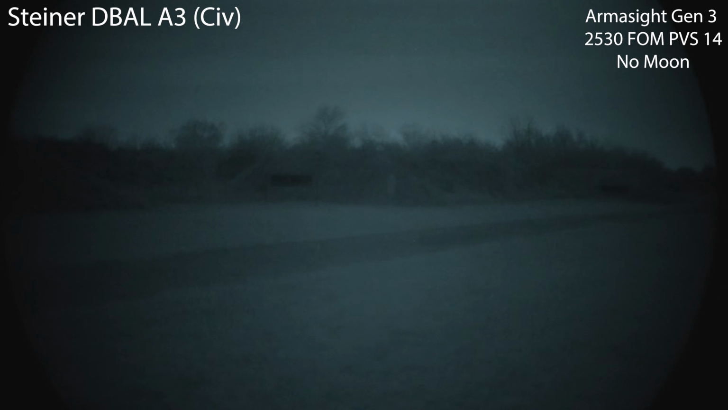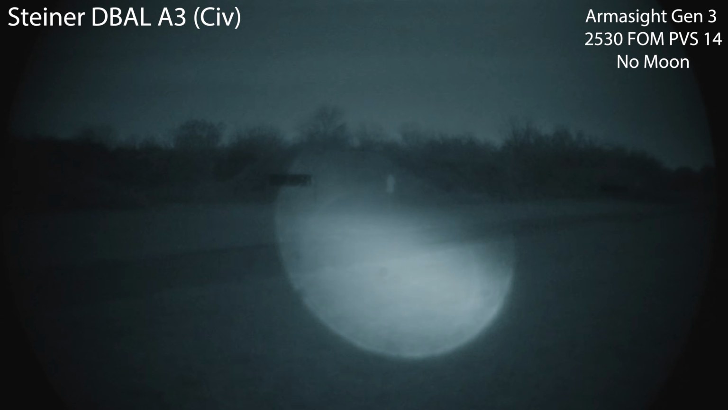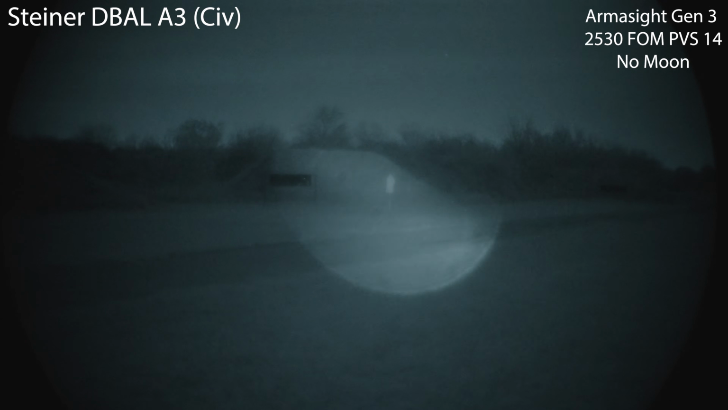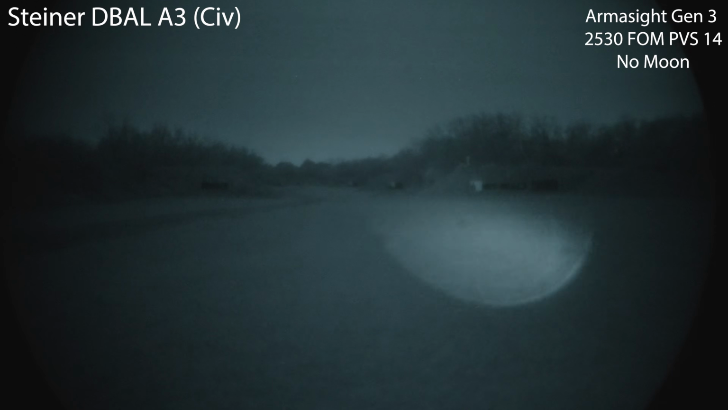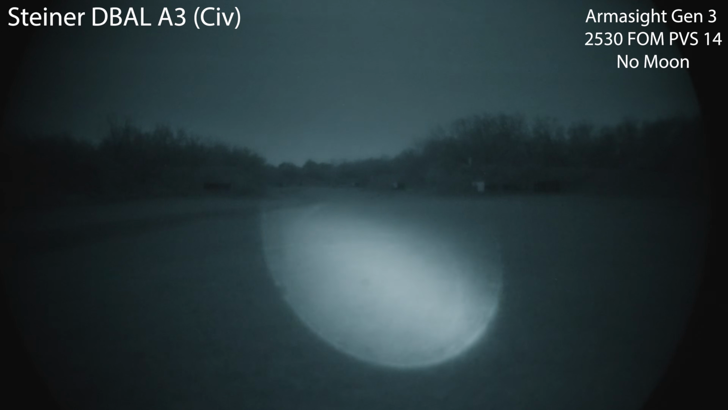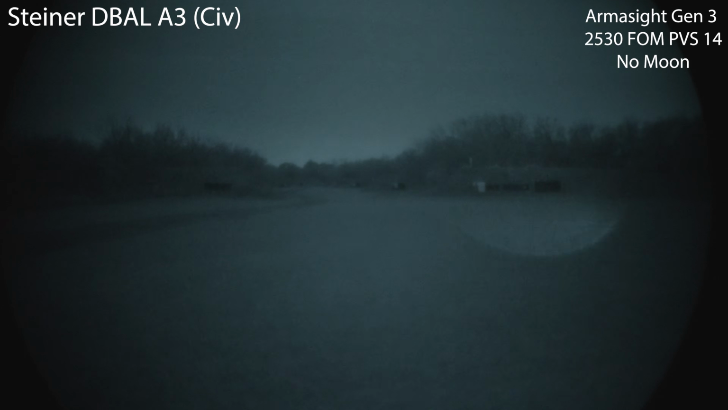Let's go ahead and go to illuminator high. So here's illuminator high at 50, as narrow as it's gonna get. We'll widen it again. So there's as wide as it gets, 50 yards, illuminator high. 100 yards. I feel like the dead spot is mostly in the upper right on this illuminator, so I'm gonna use that bottom left.